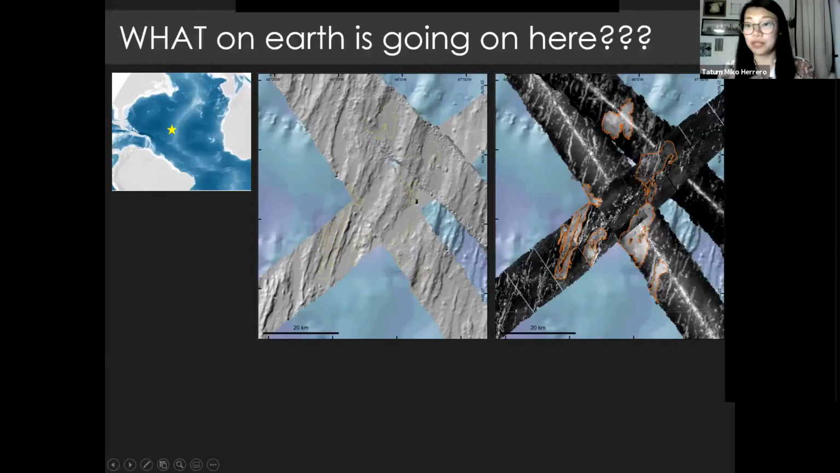So we don't know what's going on. And one day, one of our postdocs comes to my supervisor. He just came from one of his cruise expeditions. And he said that he was watching the monitors in the ship, and he started seeing this white blob as they were going along transit. It's not even their actual research site, it's just going along transit. And he was like, it's a white blob, I don't know what it is.